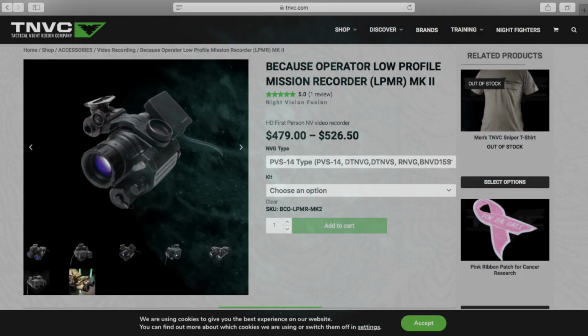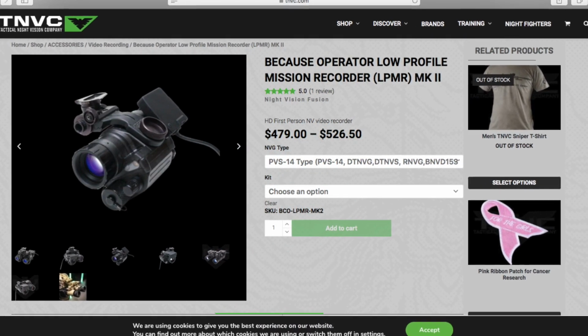Now let's get into the competition. As you are soon to find out, the Brown Bear NVGR recorder falls just about in the middle between these two competitor products, one of which is more expensive and one of which is less expensive. First off, we have the more expensive option, the Because Operator LPMR MK2.